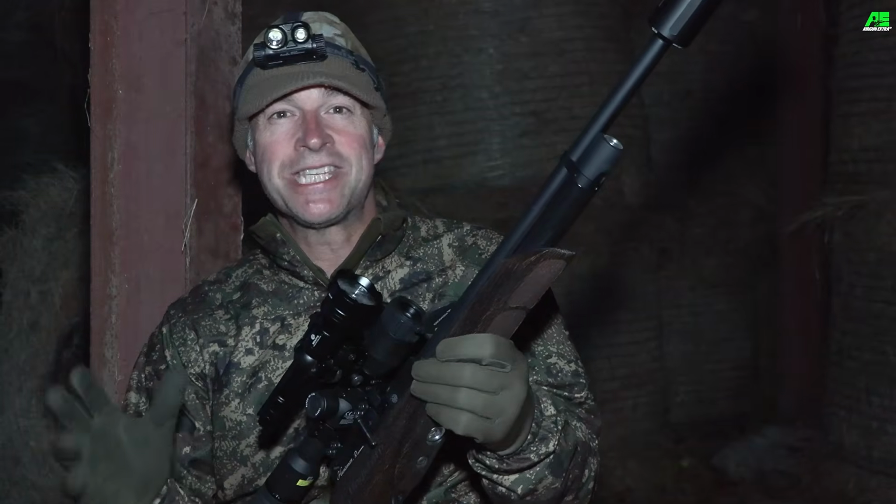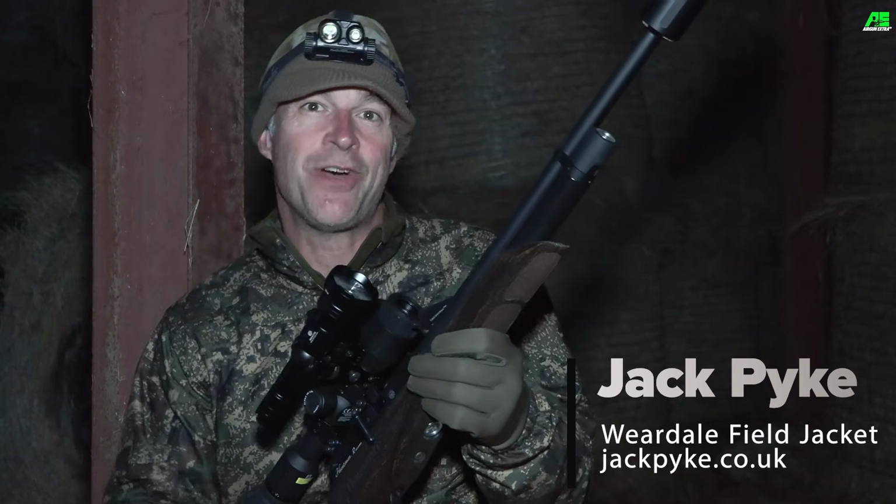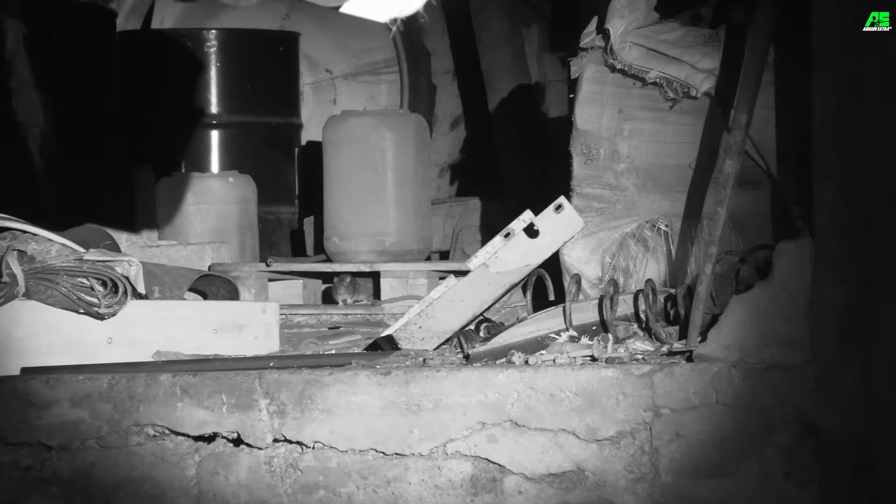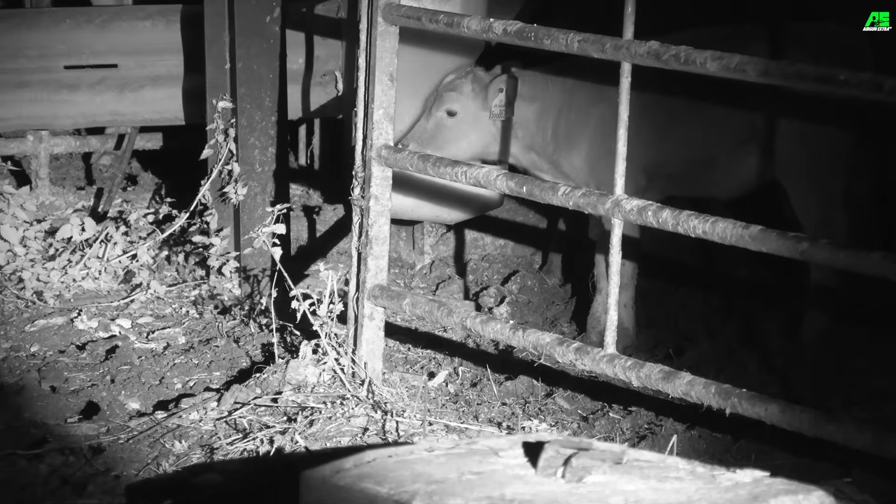Right, well what you've just seen is a roundup of some of my shots from a recent visit to this farm just a couple of days ago. There are lots of rats moving in now. Most of the crops have been taken in, and that means that the rats are moving into the yard in search of food and shelter.